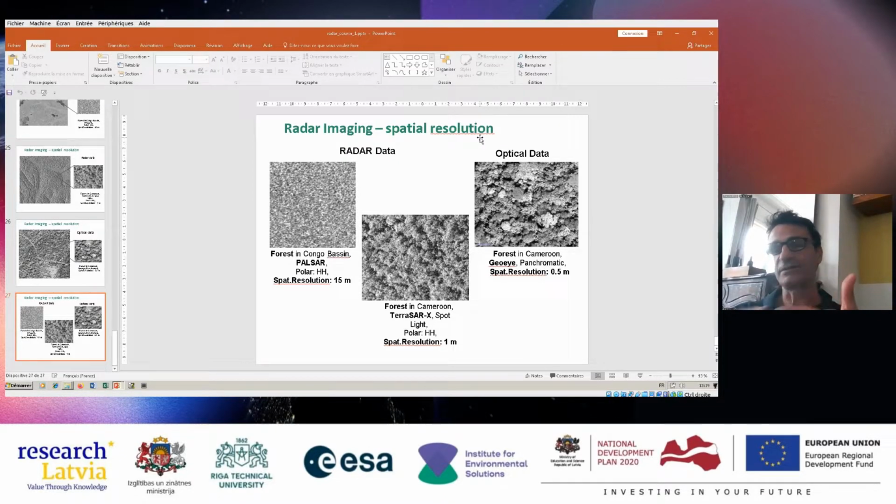The range direction corresponds to the propagating direction of the wave. And in the range direction, the natural geometry is the slant direction. And when you want to know the corresponding ground direction, you have to divide by the sine of the incidence.